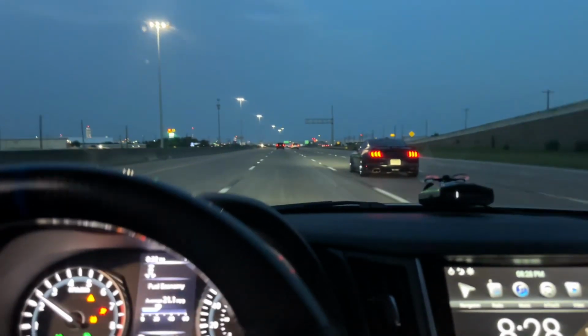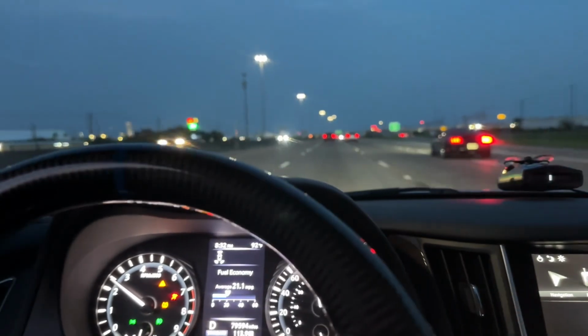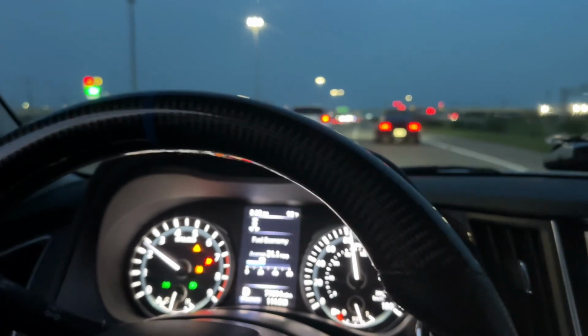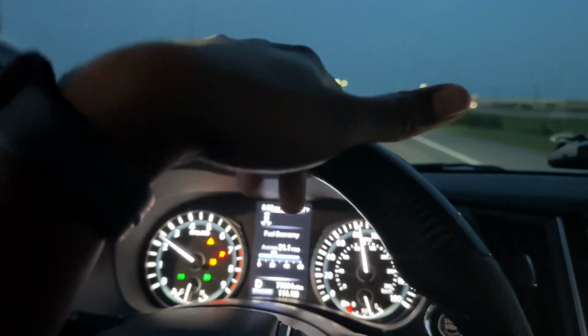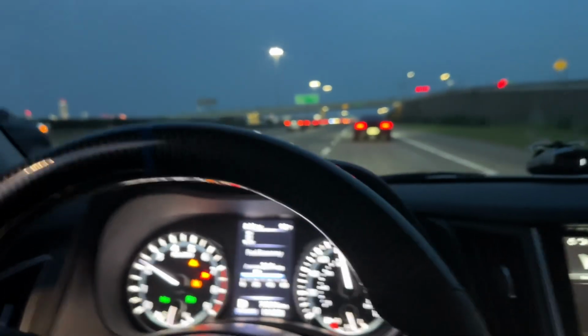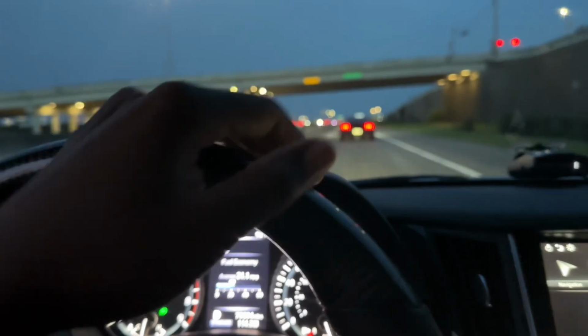Right now we're at the front of the pack, but we have one more stopping point, and then we're gonna go to Galveston. At the stopping point, I'm gonna show y'all all the different cars that are on this cruise. Any car you can think of, bro, is on this cruise right now. So I'm gonna show y'all around, get a little footage of all the cars that came out tonight, and then go from there.